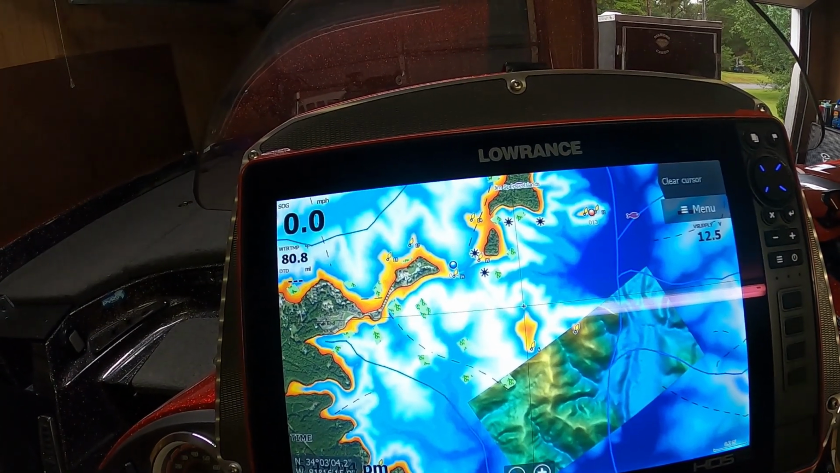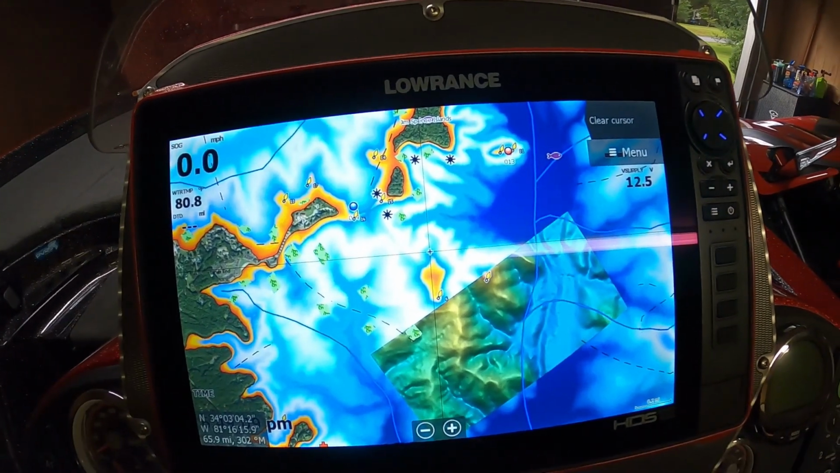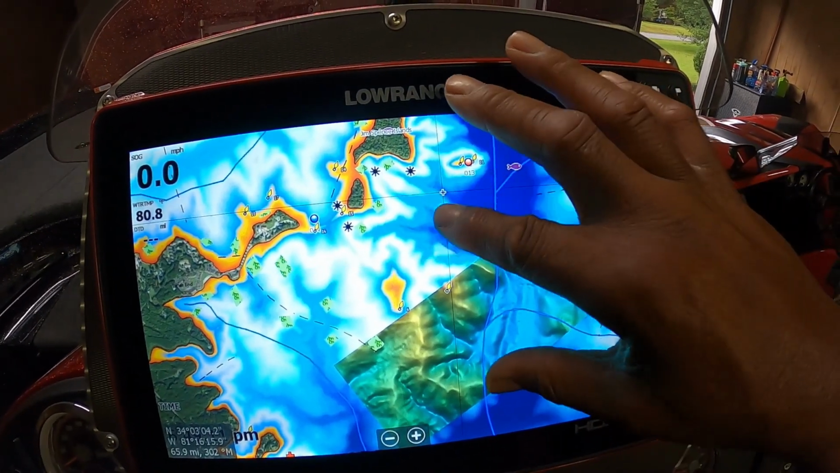These things are computers, so you have to give them a chance to load and focus in once you've made your changes.